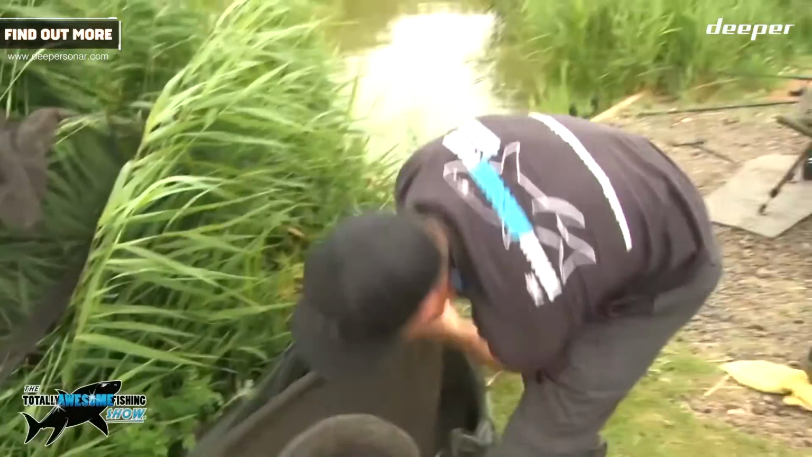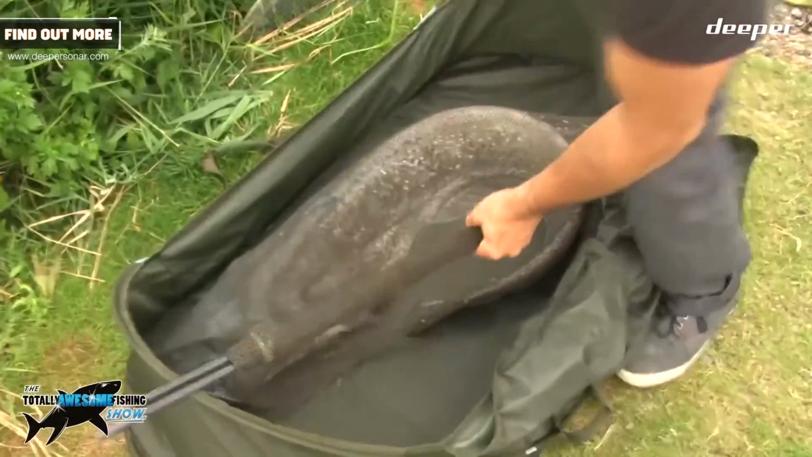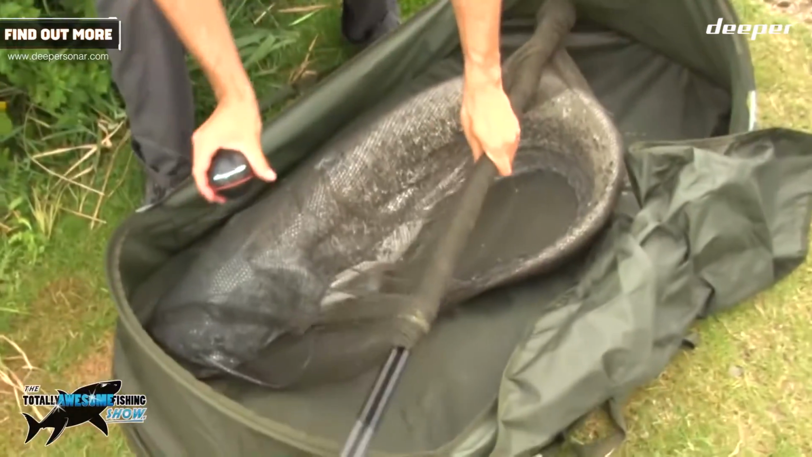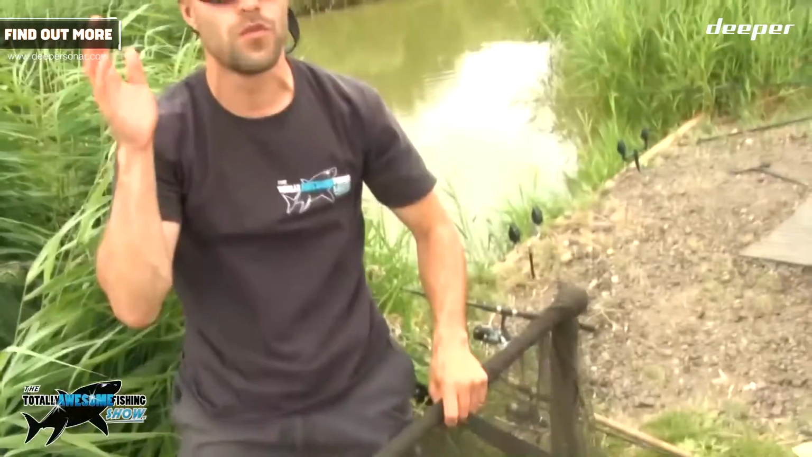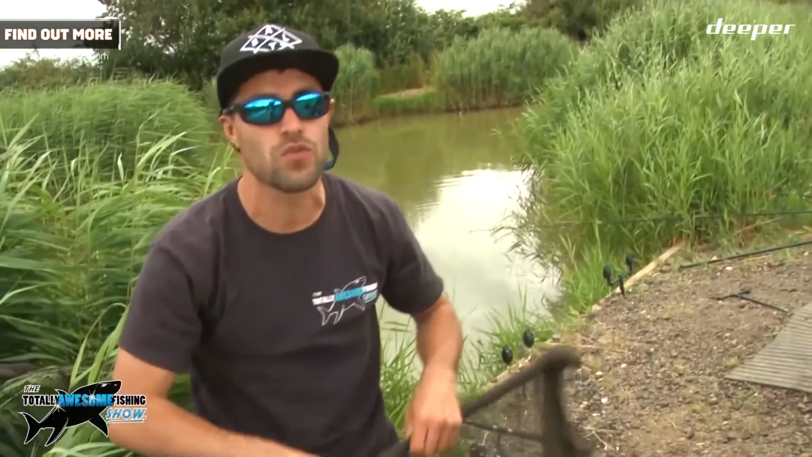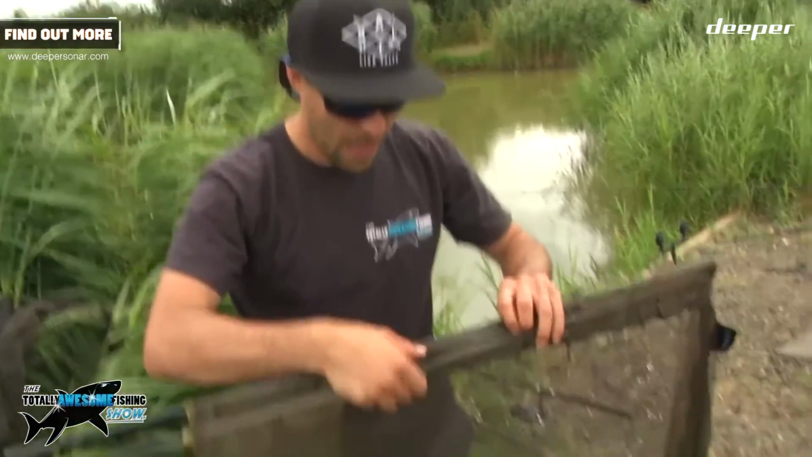There's some weight to that. That's over 30, that one. Oh man. Look at that. And it's all thanks to this. Brilliant. Right where we put it, wasn't it? On the bottom, the rig. We literally said when we were looking at the screen on the app, there's 3 places worth casting to, we'll plonk it on that one, and it took.